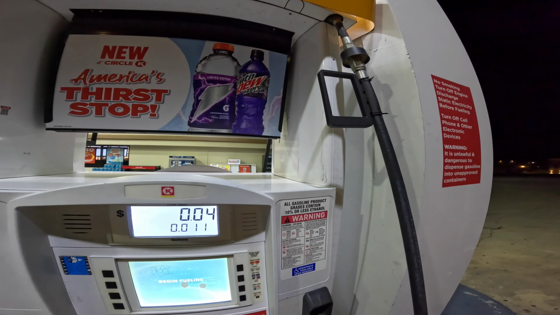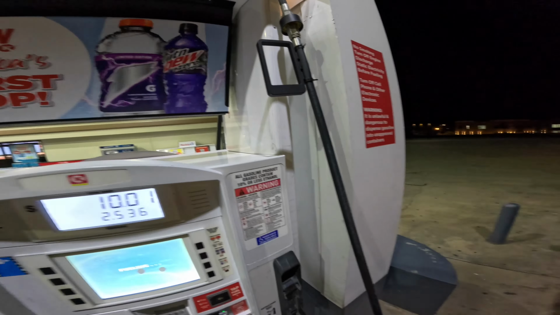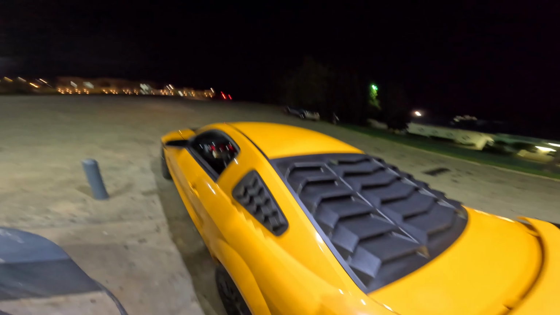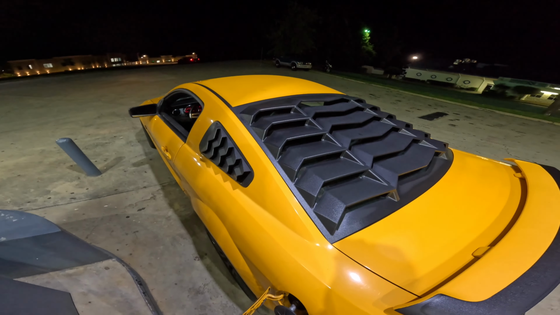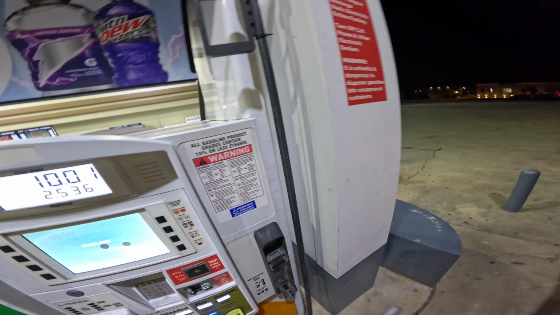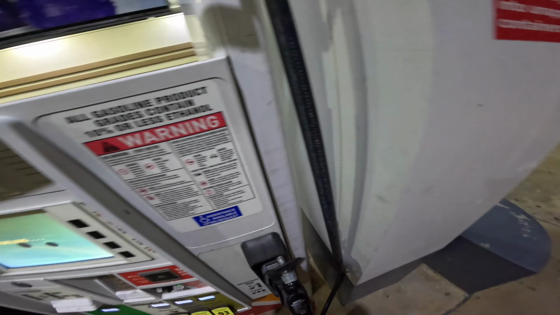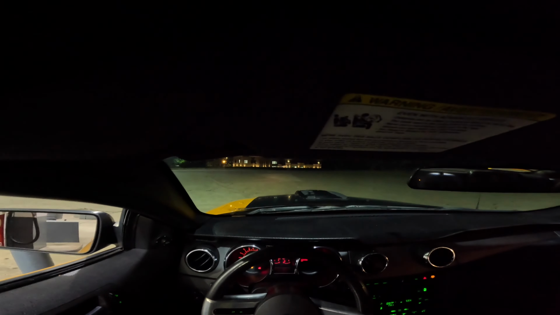It's kind of nice out here. Fuck. Tried to put $10 of gas, ended up putting $10.01 somehow. What the fuck? Shit, I'm trying to go in. Don't mind the car, this shit dirty as fuck.